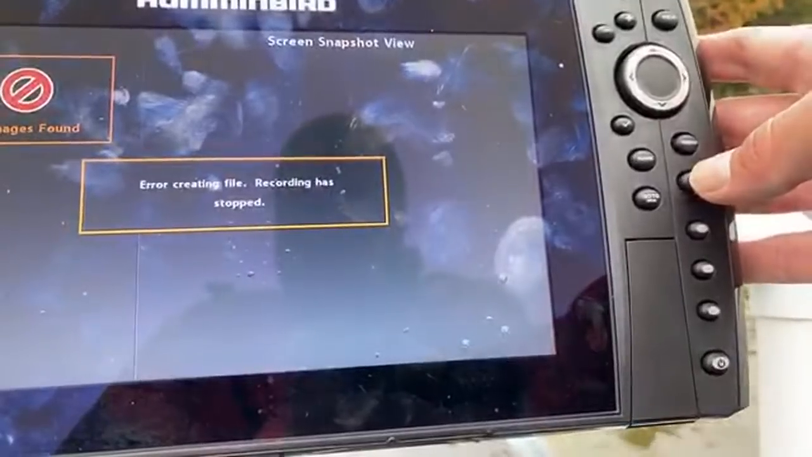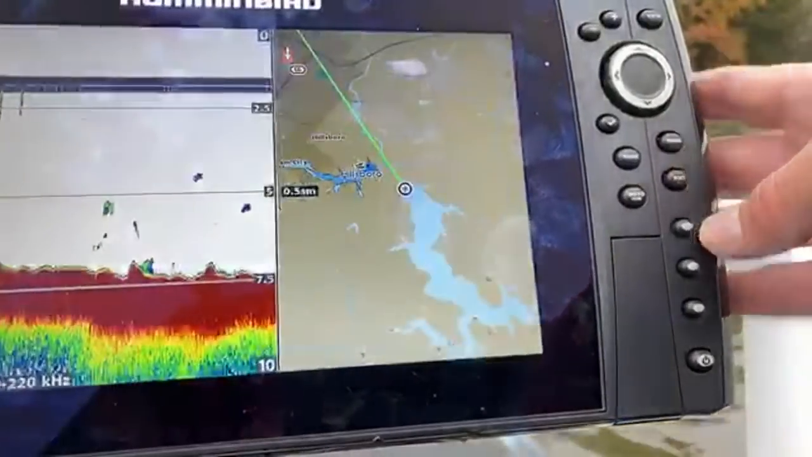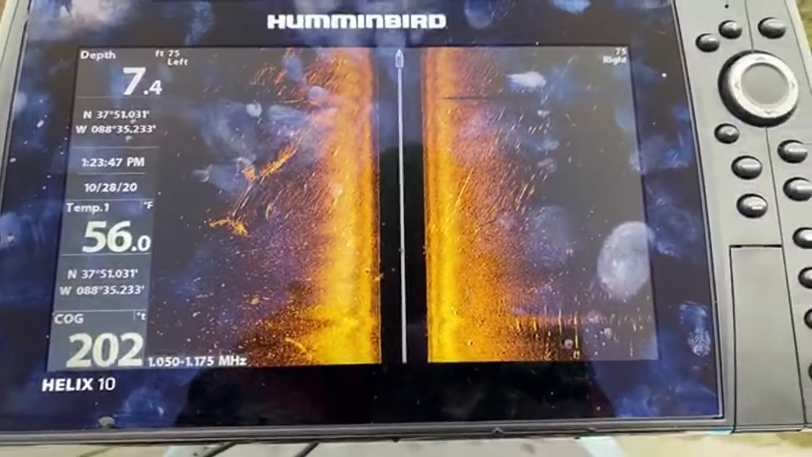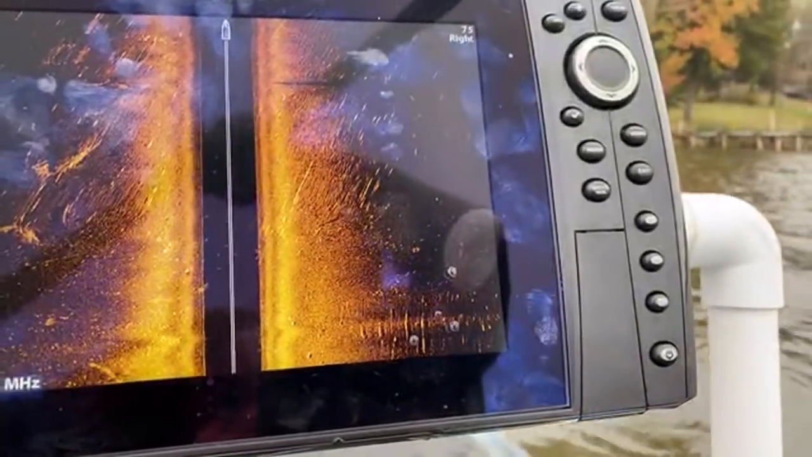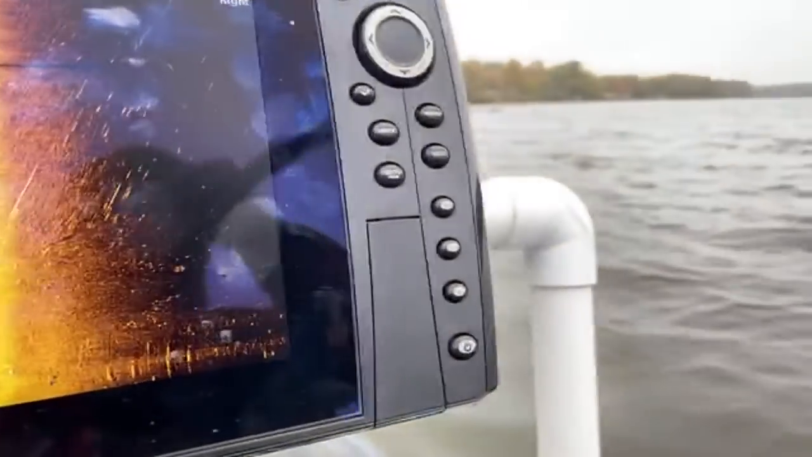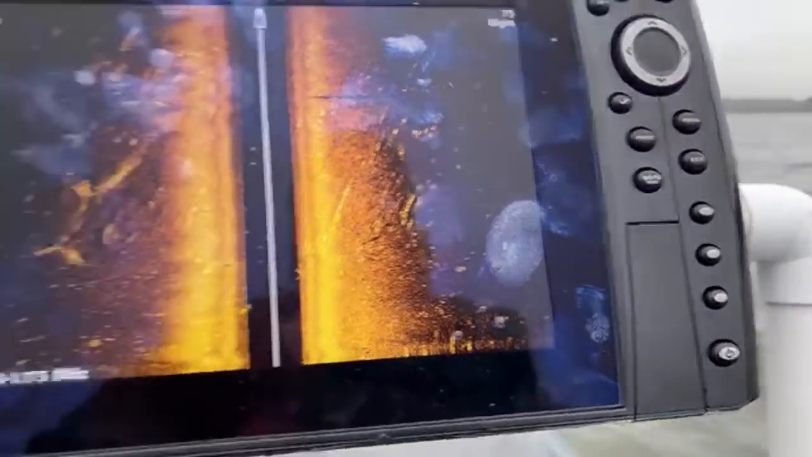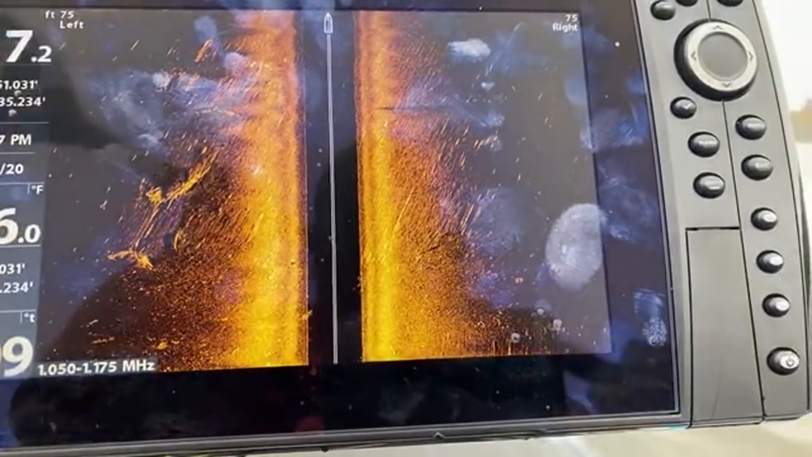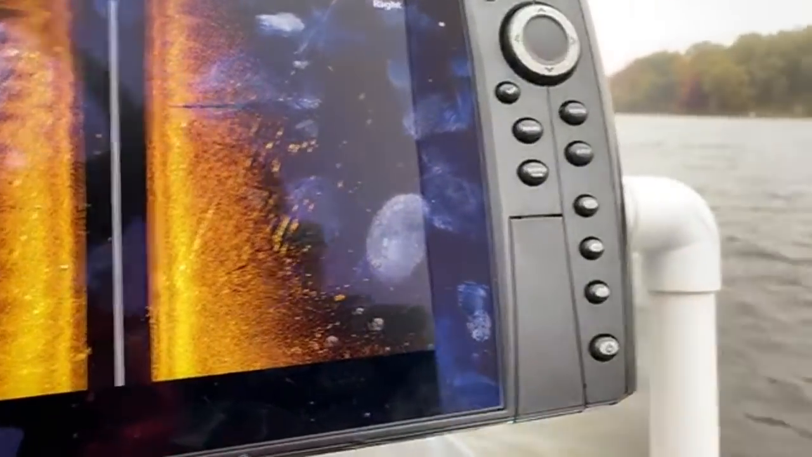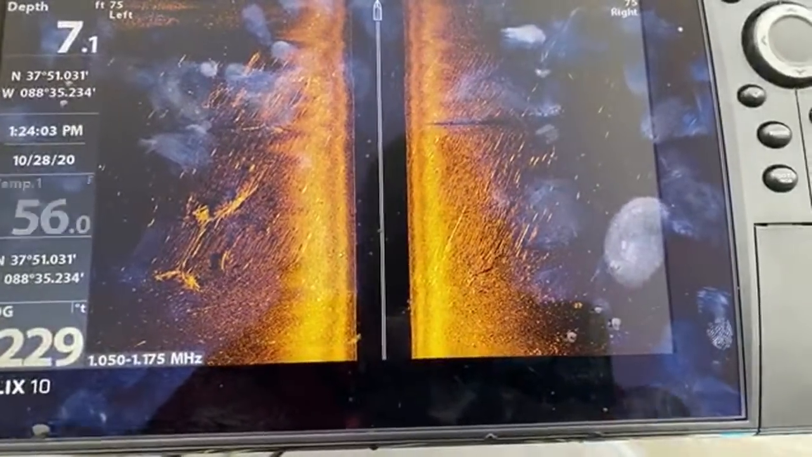All right, let me go back over this. Guys, we might have found something already. I know where it's at. I'll go straight back to it. But I don't understand why it didn't save. I got my memory card in there. Ah, dadgum.